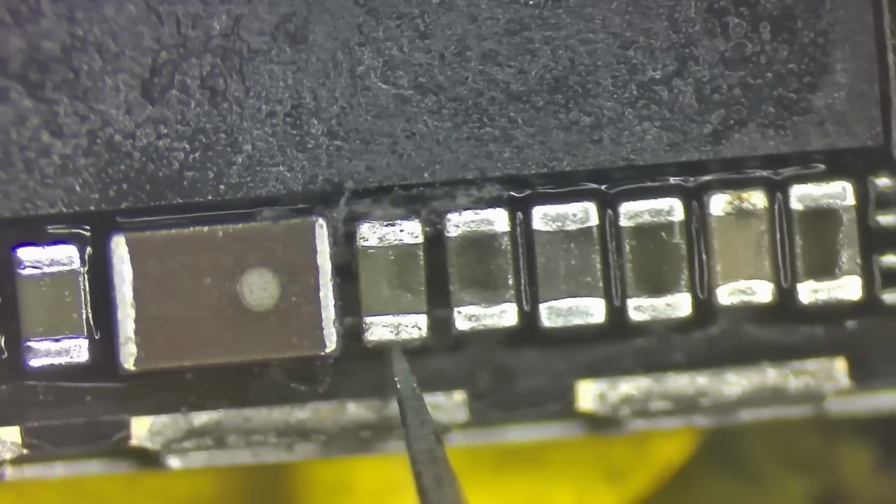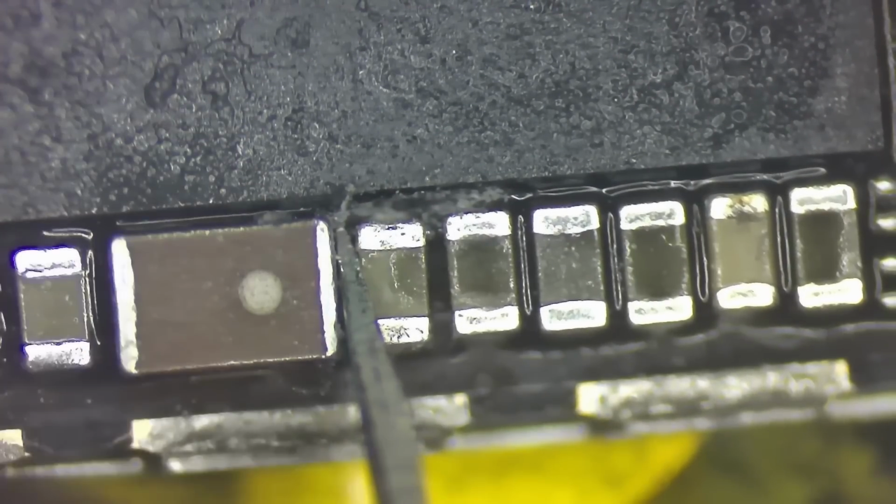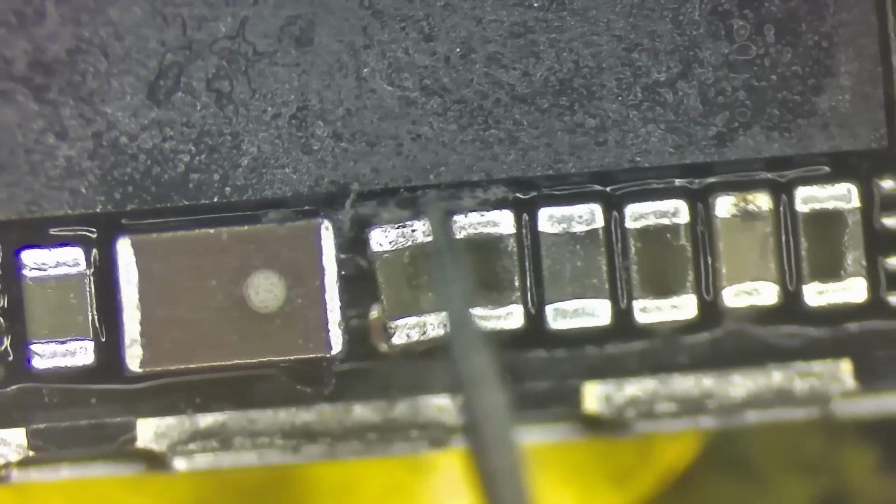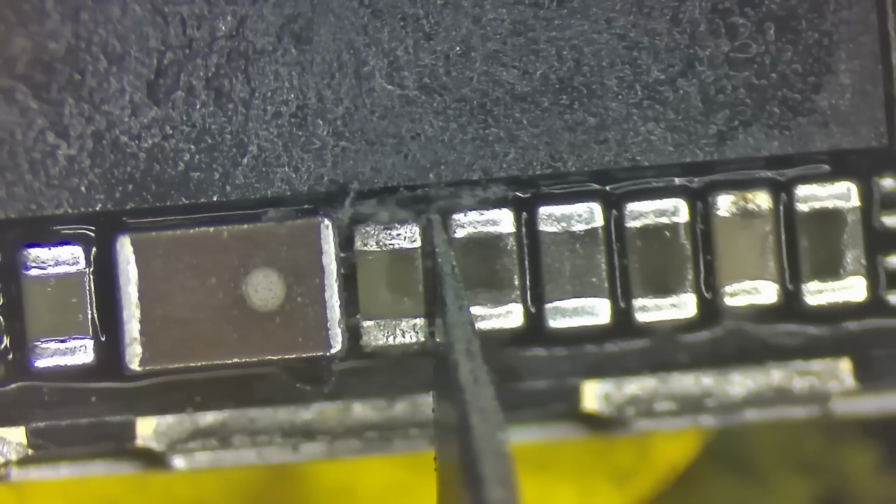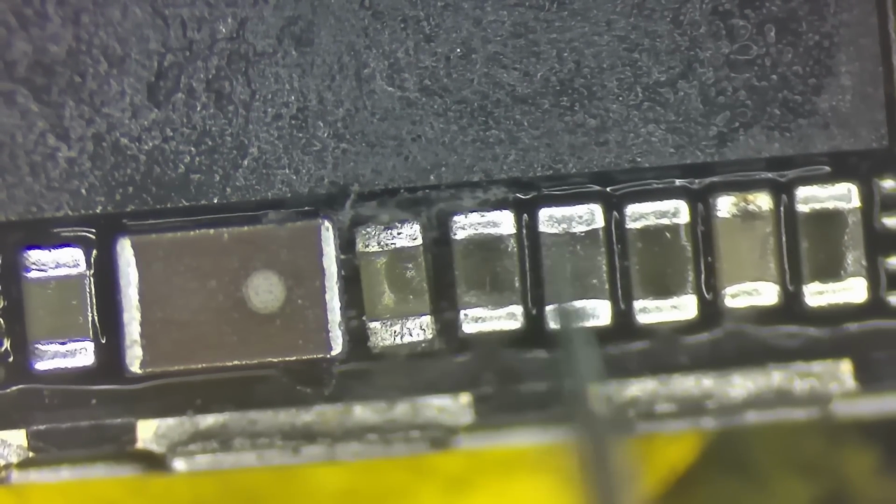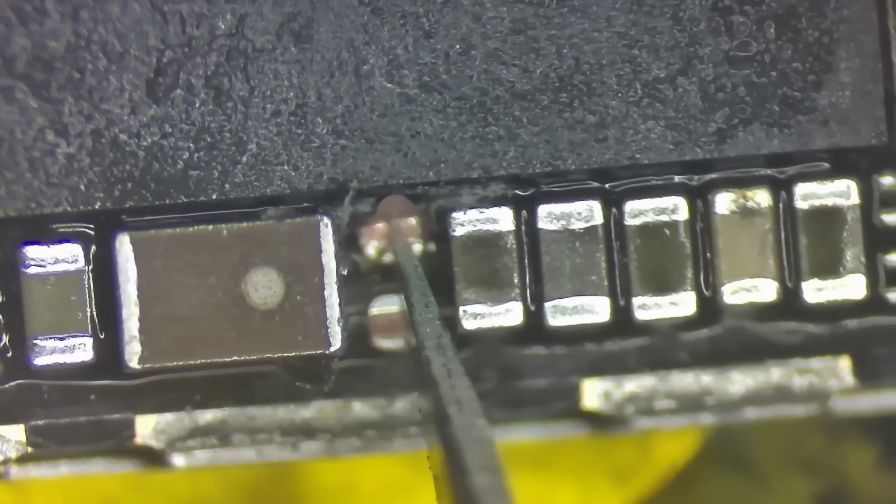Alright, that capacitor is already coming loose, so I'm just going to shove my blade in next to it, ka-chunk, pop it loose this way. Extra careful on the right side because that is the ceramic cap that we're up against and I don't want to crack this one, and it'll just pop right on out of there.